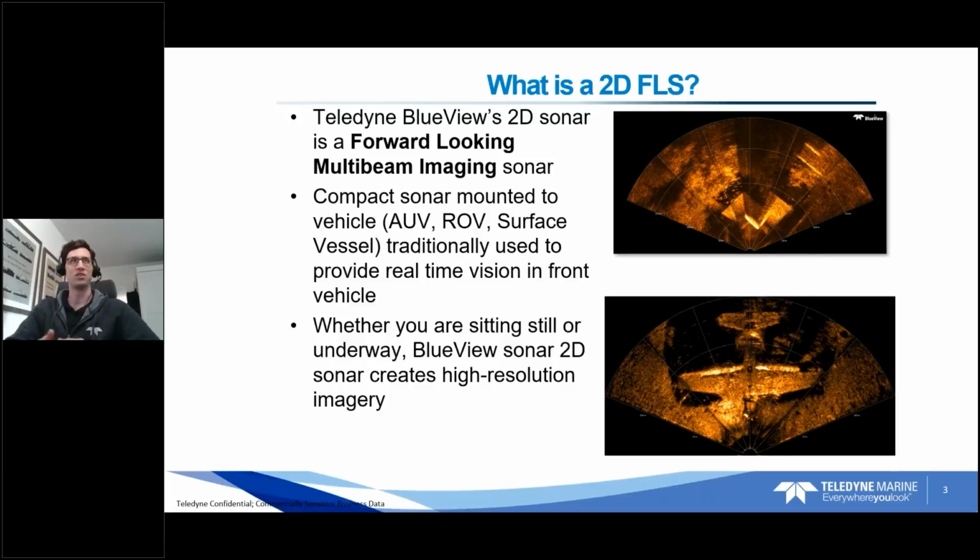It's not necessarily just forward-looking, it's looking in any direction, of course. Forward-looking is still a very common use of these sonars, but really it's whatever your imagination can dream up as far as potential applications.